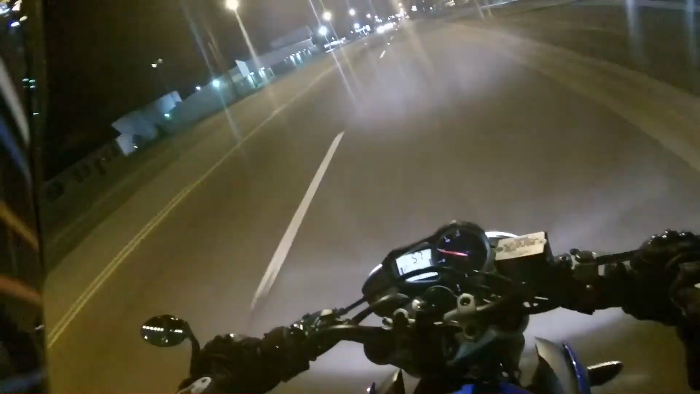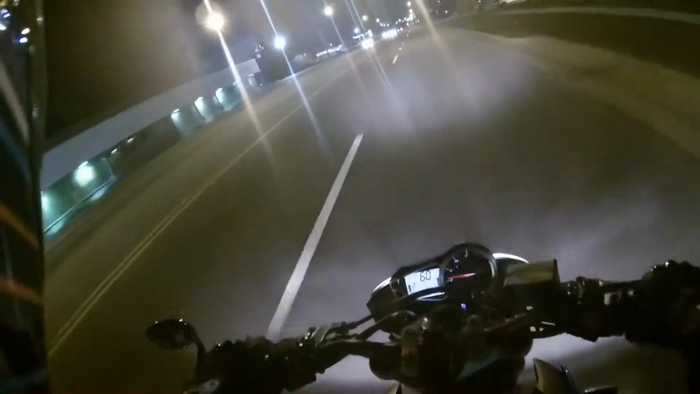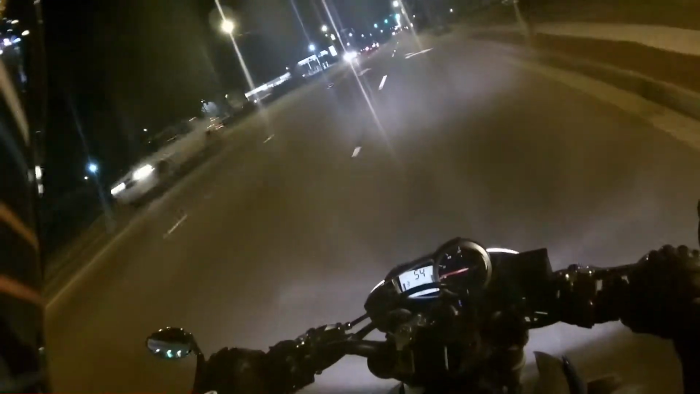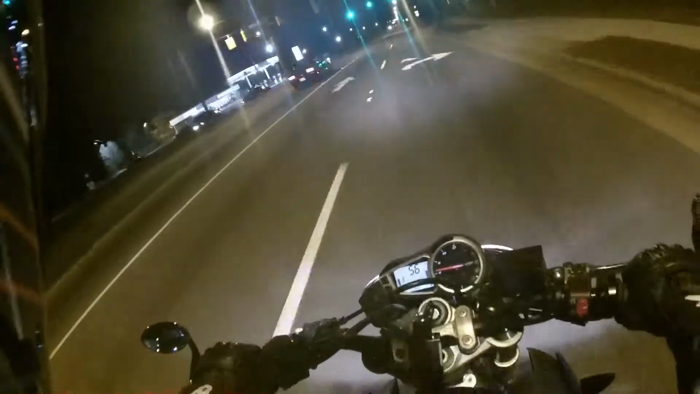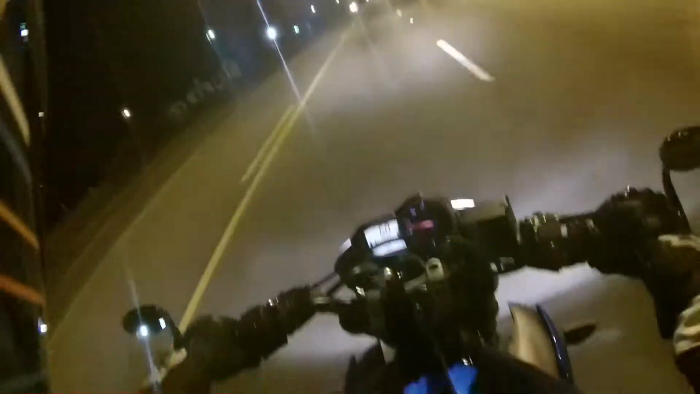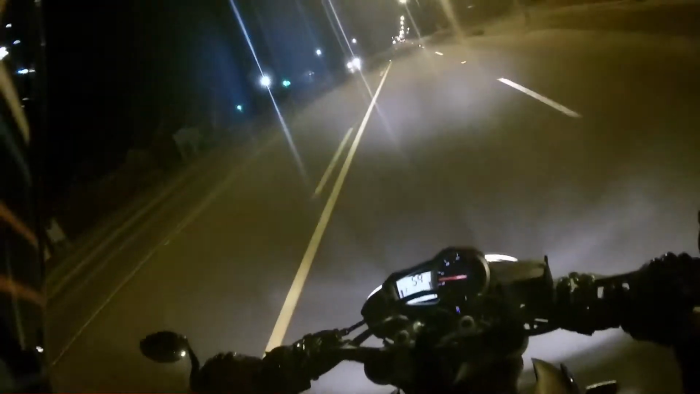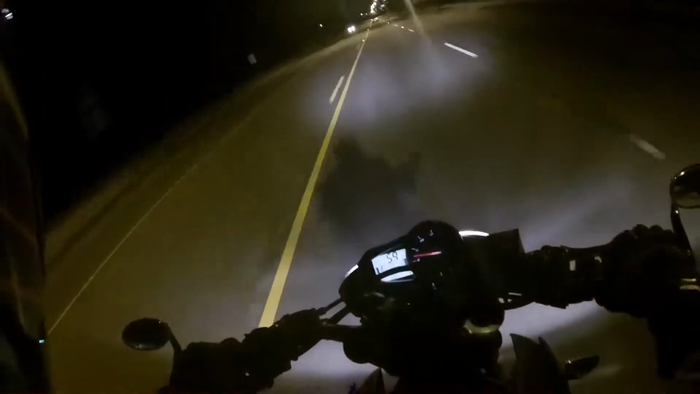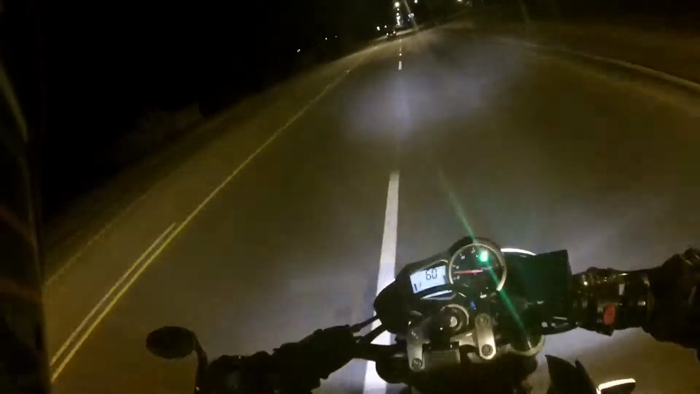I do want to do some more mods to it. Right now it just has the Aero slip-on exhaust, and there's a tune that actually comes with the exhaust. So I have that. I got the Triumph bar end mirrors. They came with the bike. They were 50% off, so I kind of just financed them with the bike.